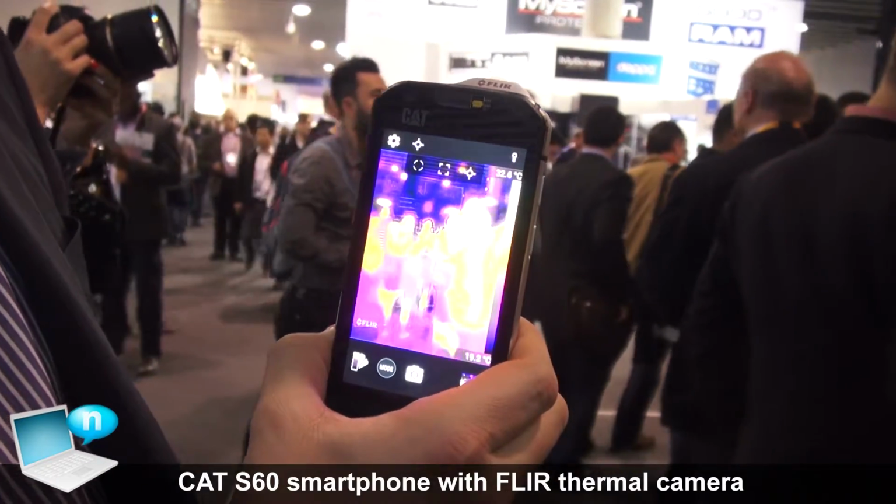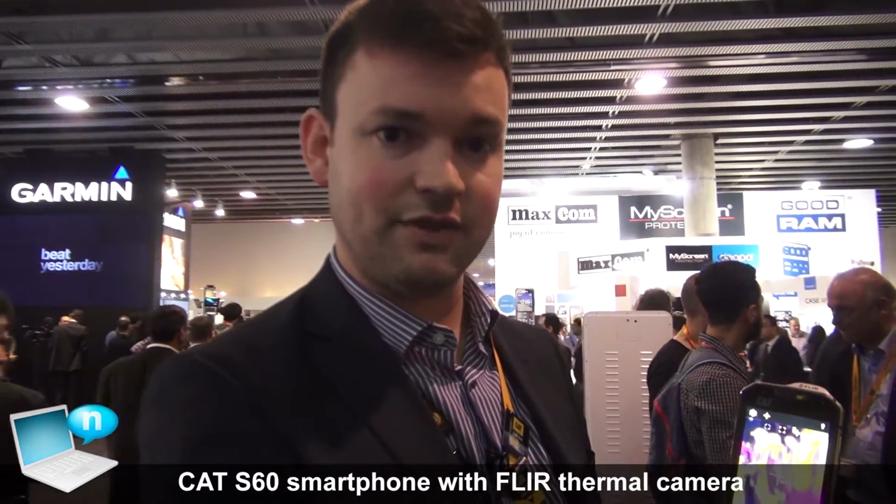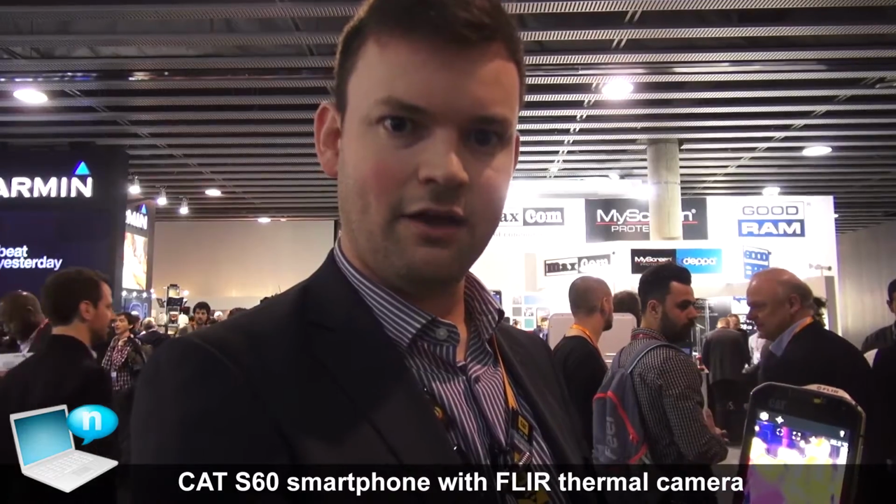Use case wise, we think we're going to have loads of people in construction. We're going to have a lot of our core users from Cat phones using this. If they're electricians looking at circuit boards and trying to decipher if elements are overheated or overloading. We're thinking about plumbers who will be using this to detect moisture leaks from piping or checking underfloor heating and seeing if there are faults to be corrected.